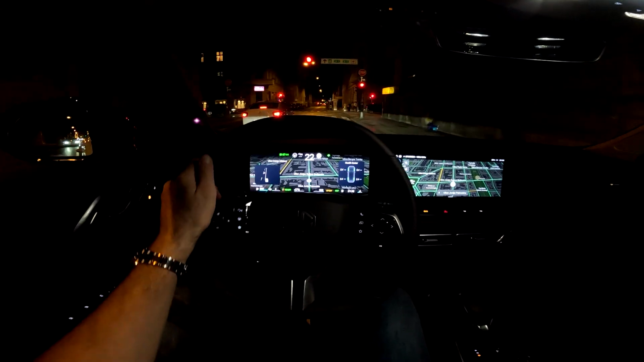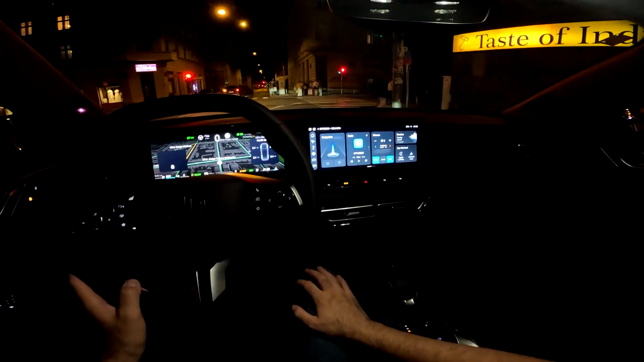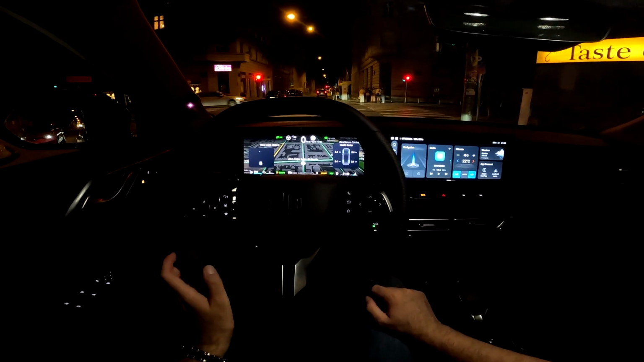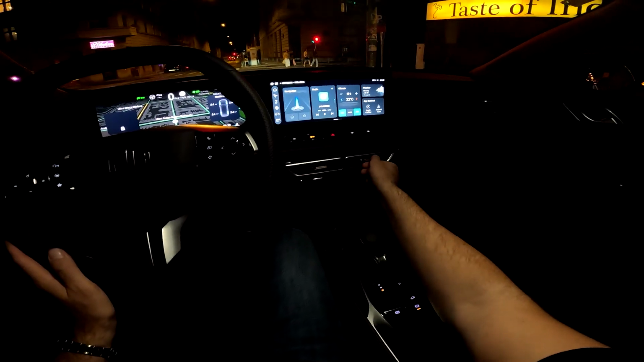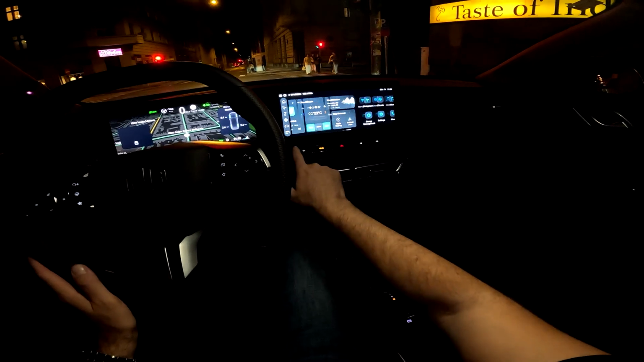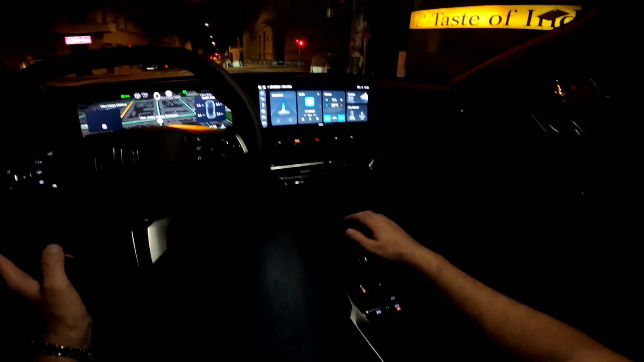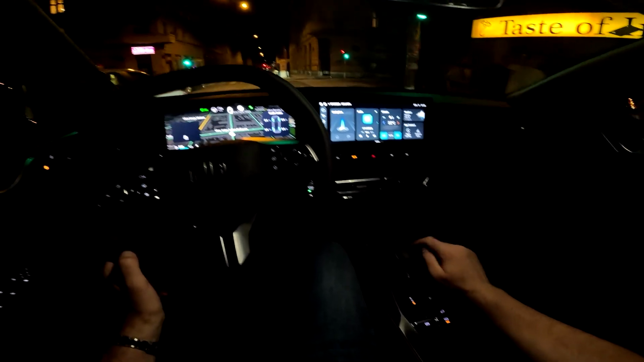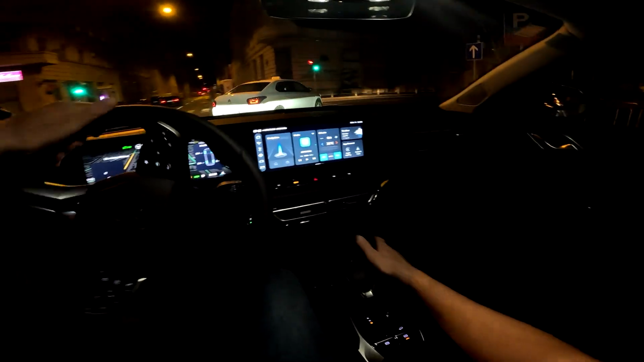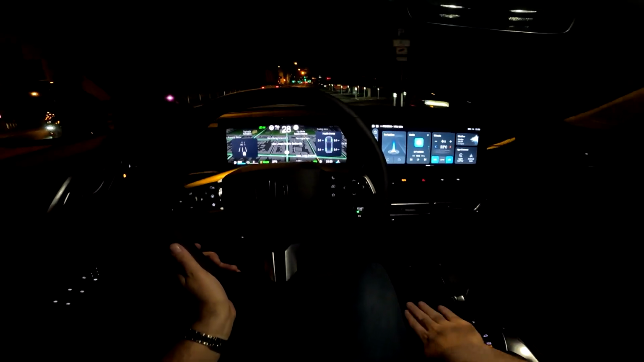And this is my personal favorite view, so the map view in front of us, as well as here, or maybe like this, the main menu and the map view. You have also the home button, so with it you go back into this menu. And then the gear selector for the 2-speed automatic transmission is here. Feels very nice in hand. And also I love this central console, very well made with nice materials.